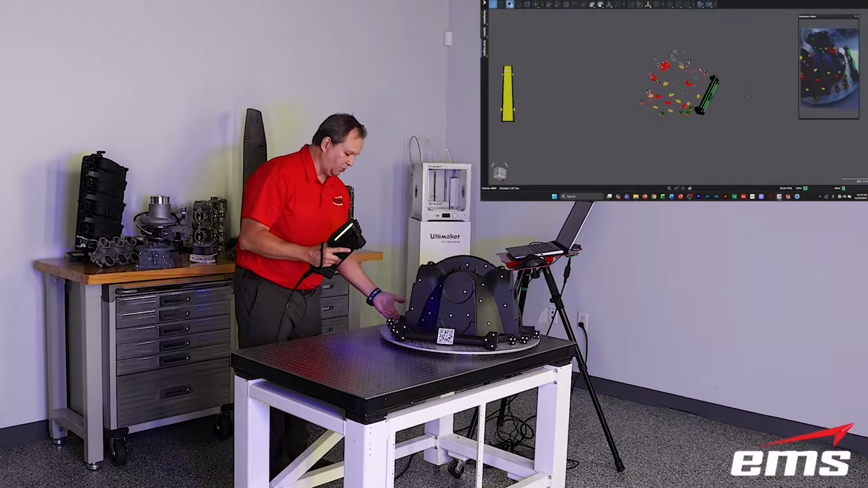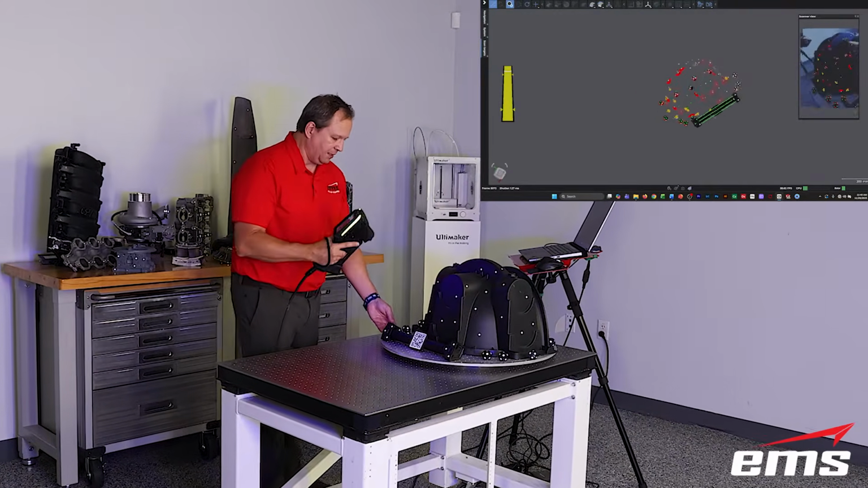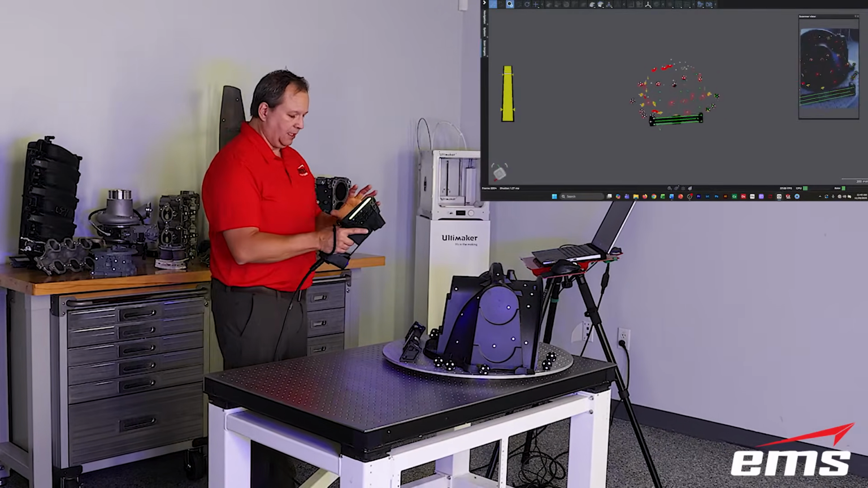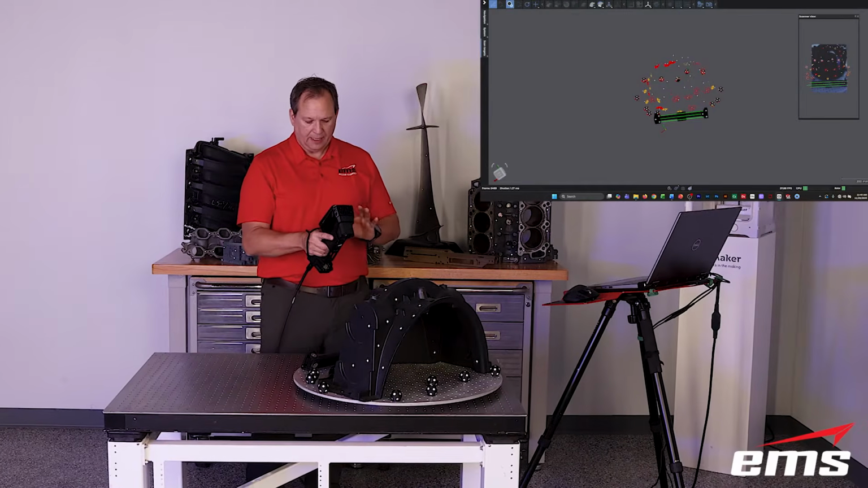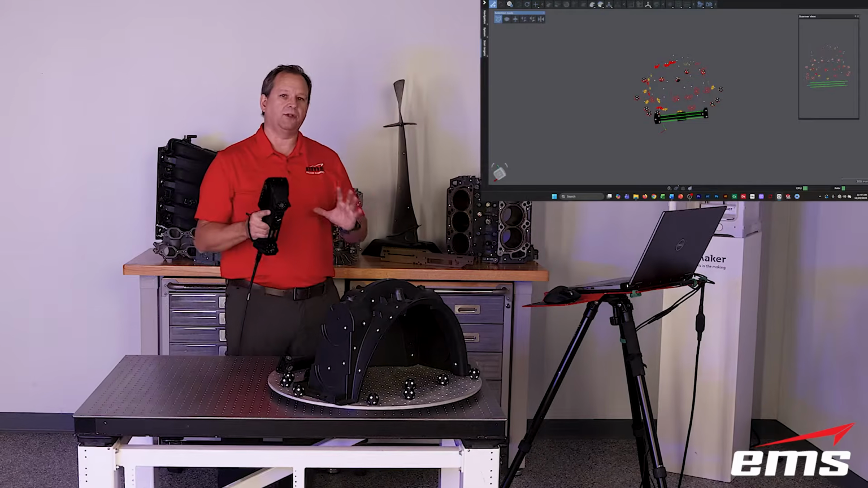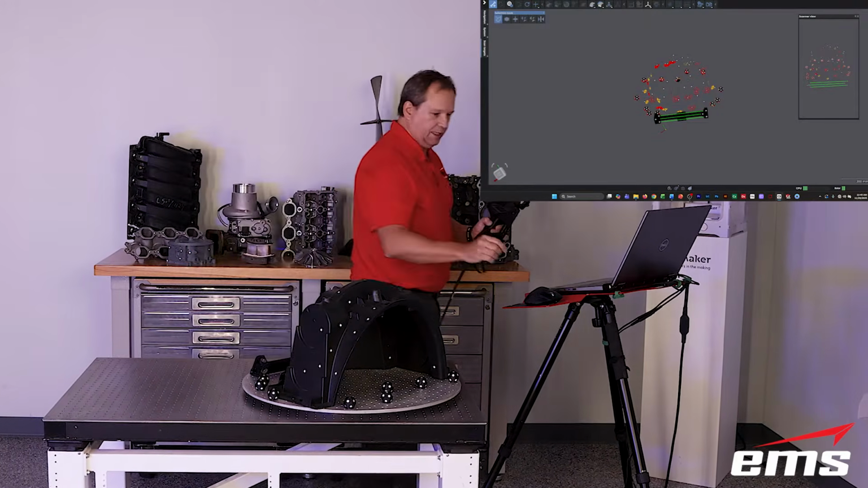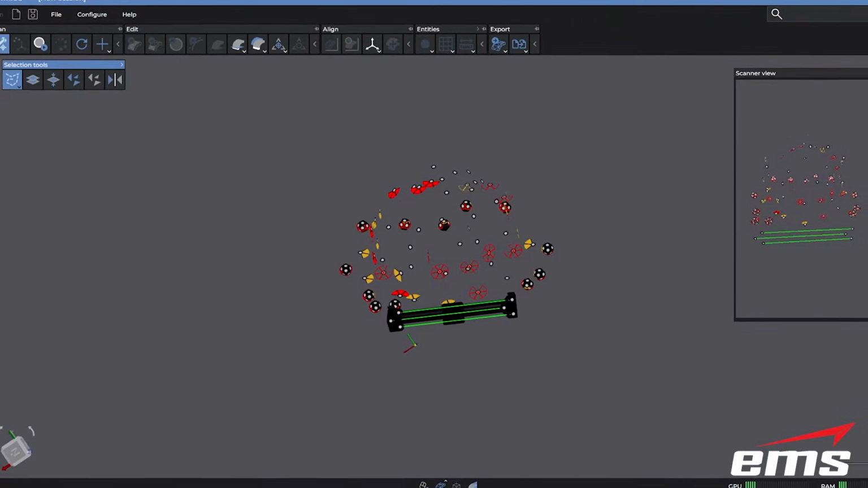Because what we're going to do when we stop scanning is we're going to optimize that target map, okay? And what that's going to do is just give us the best accuracy. So I'm going to say, hey, that's good enough. I'm going to hit stop on this. And again, you can see my little screen there. And then the one thing, if you did want to go in, let me bring this up here over in the software.